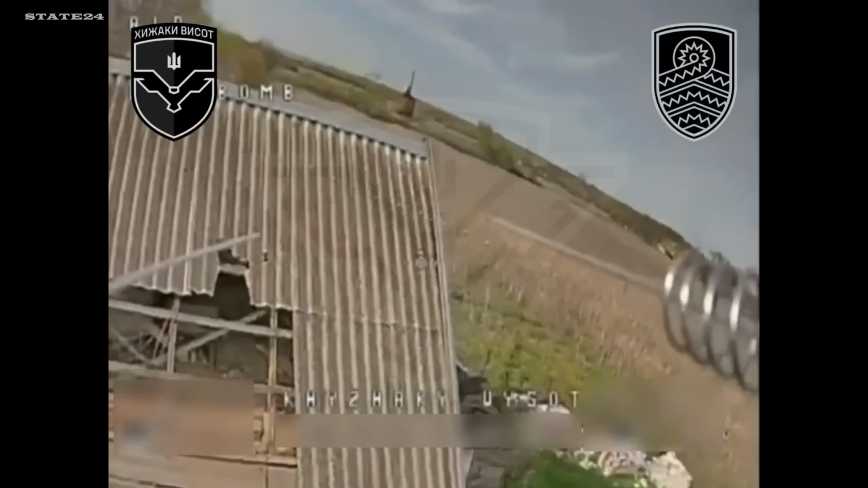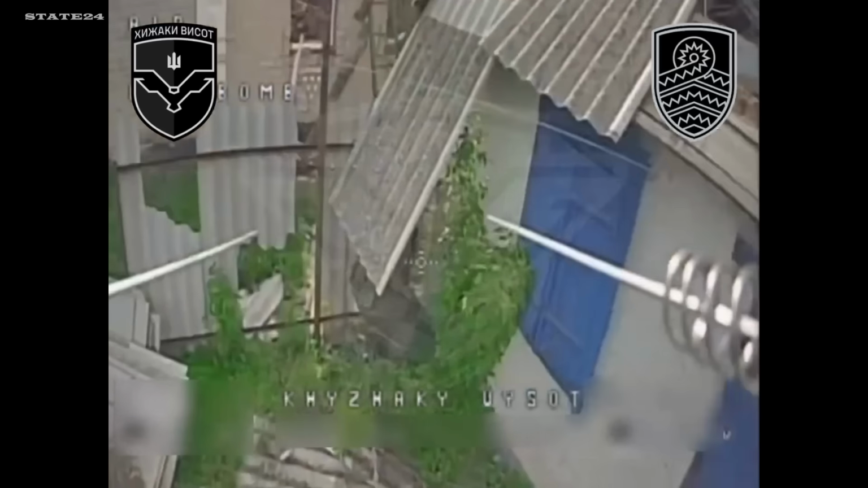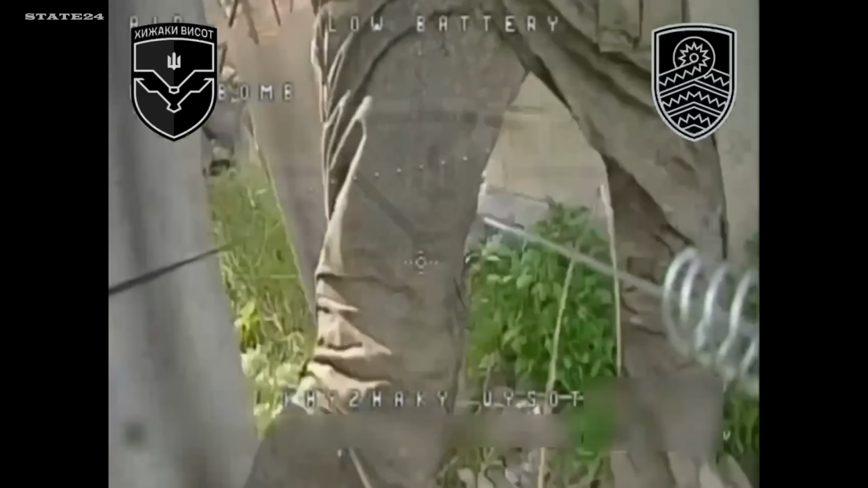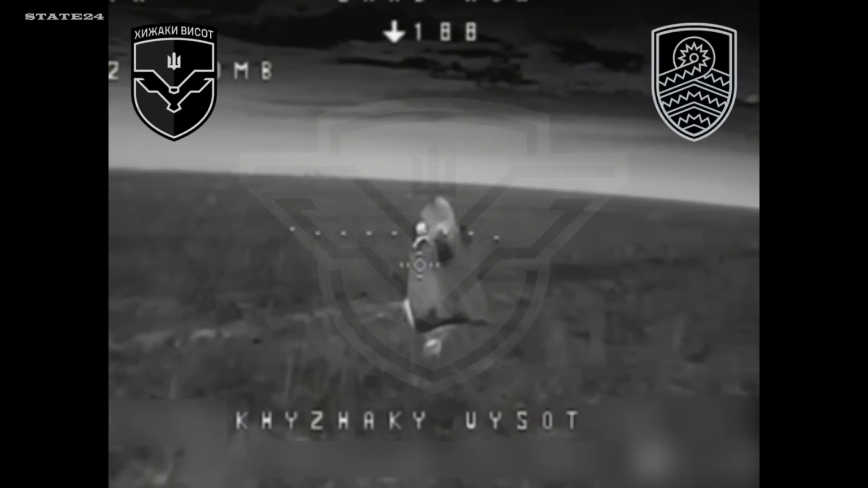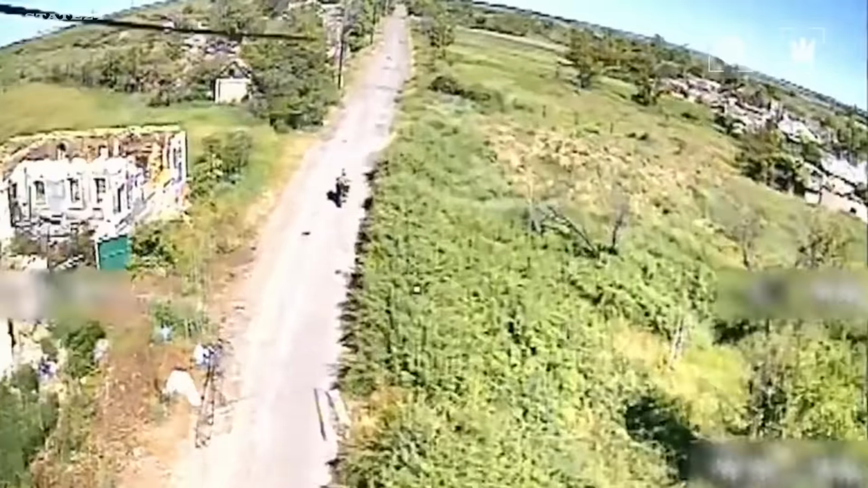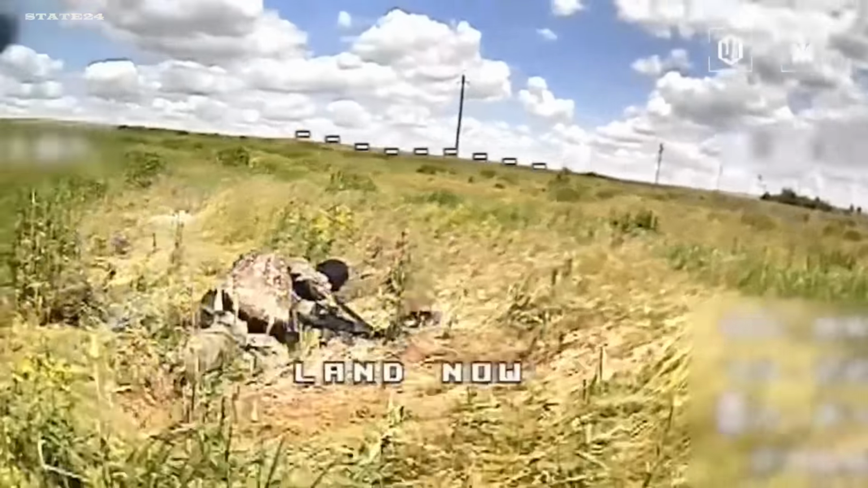This soldier became the drone's target while trying to enter an abandoned house through a window. Before he could get inside, the drone was already closing in. Even camouflage designed to hide soldiers from thermal cameras is proving ineffective on this battlefield. There is nowhere to truly hide. On this front, soldiers are never completely safe.